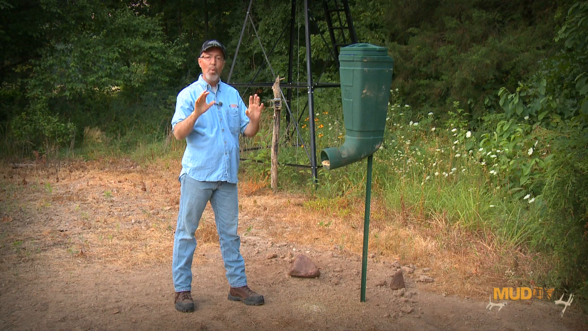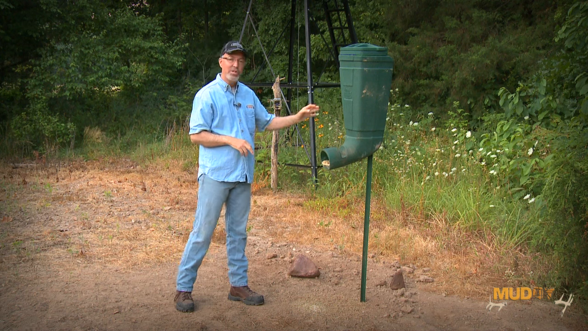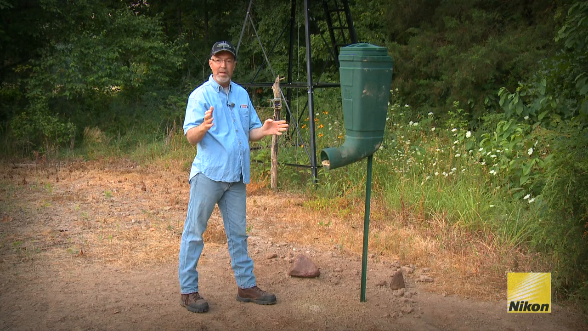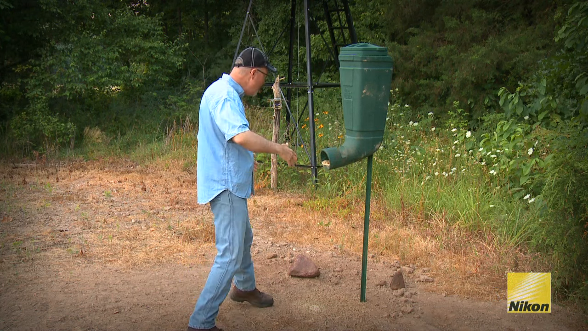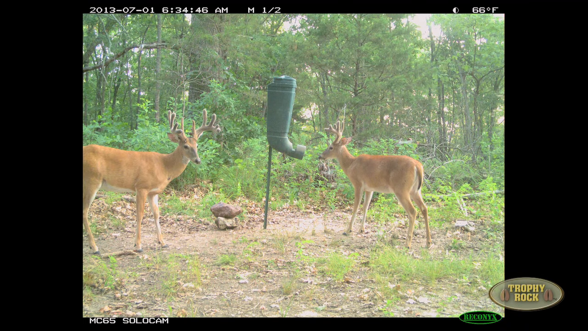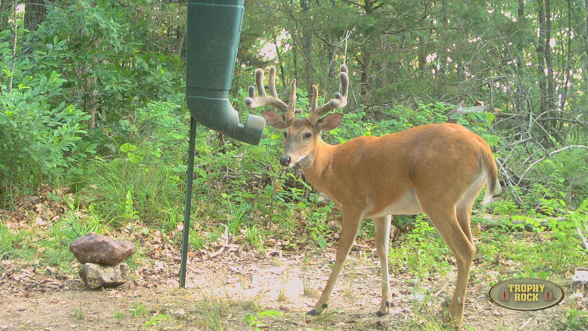I found something that works better this year, and that's using this redneck feeder that's a single feeder, one tube coming out, so it's one buck at a time. And they usually will approach and then turn in, so you're getting pictures of the rack at multiple angles while possibly other bucks in the bachelor group are milling around.